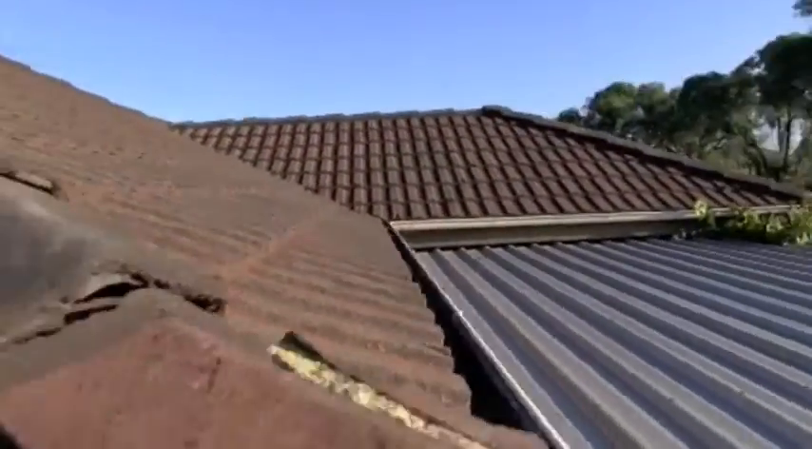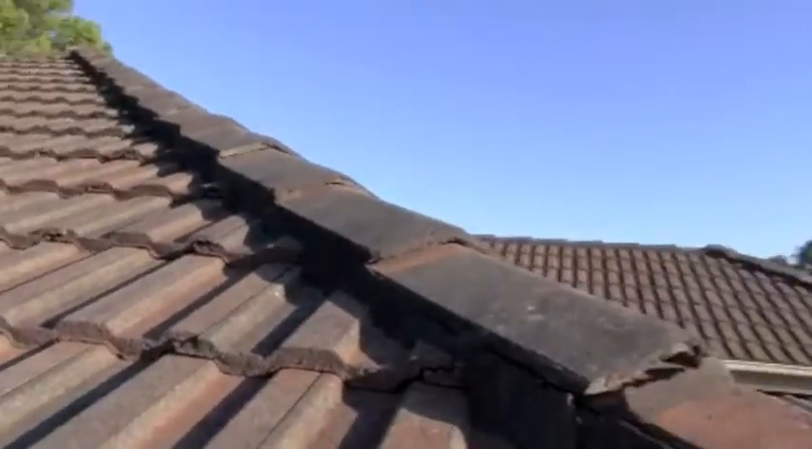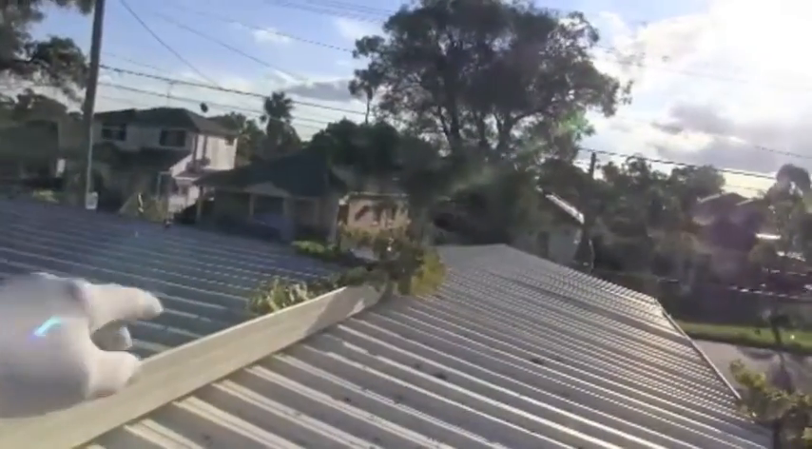It's the closed valley metal detail, the dislodged ridge hip tiles, and just localised pointing of that roofing detail is necessary. Gutters full of plant growth, that restricts drainage.